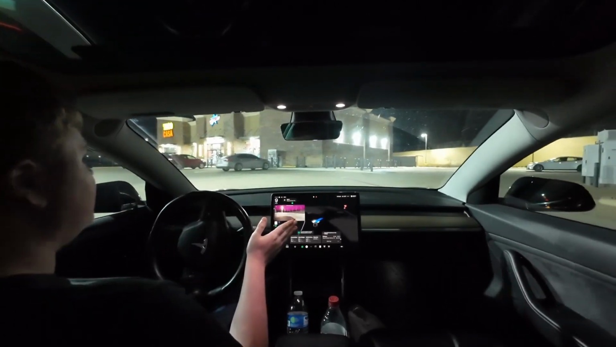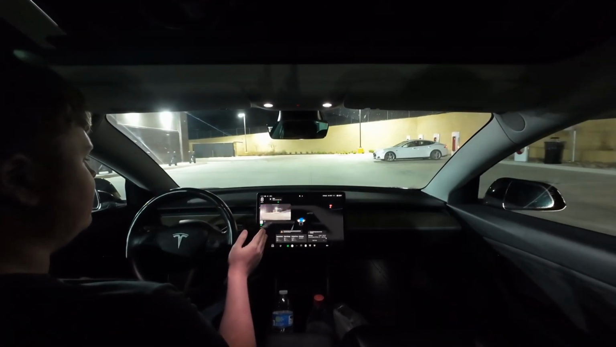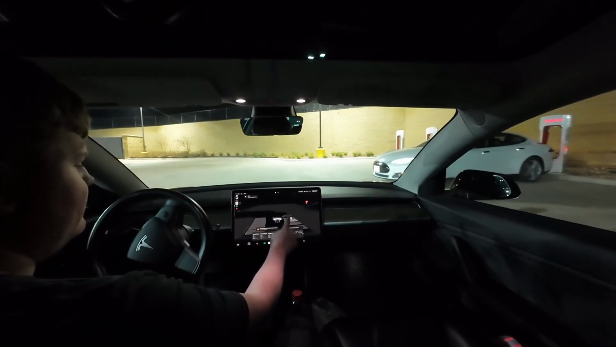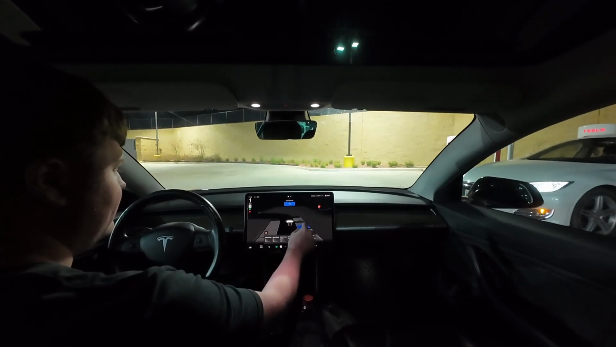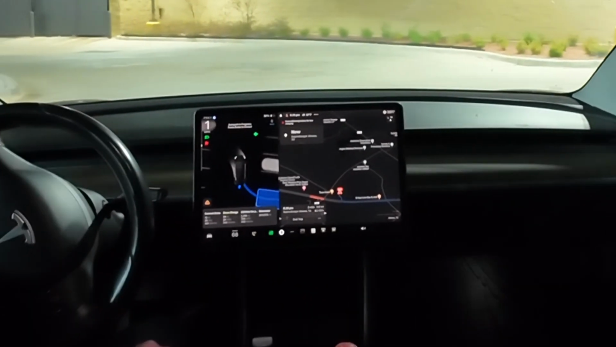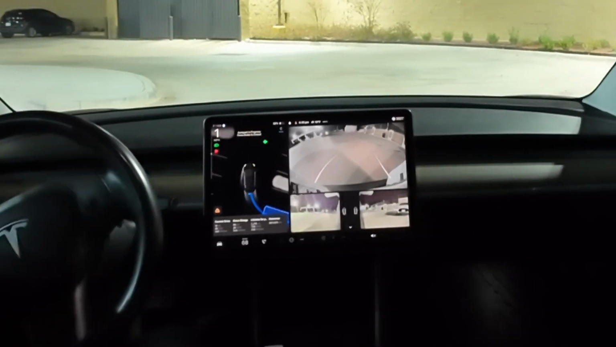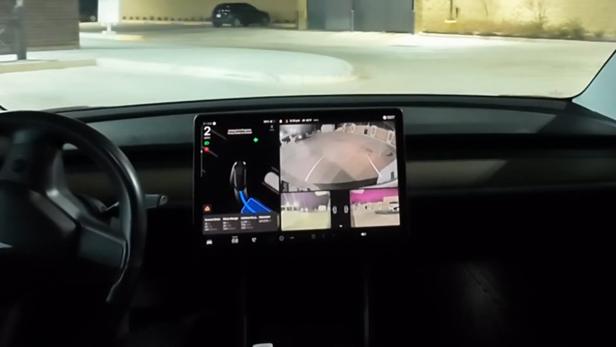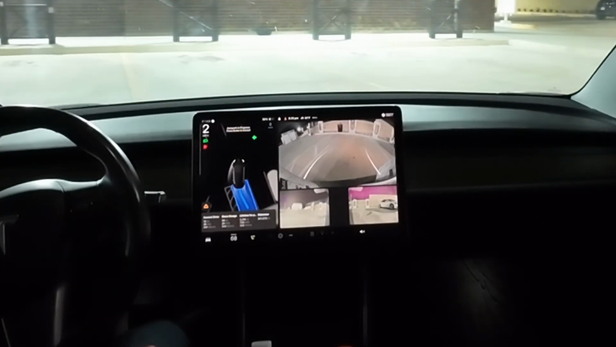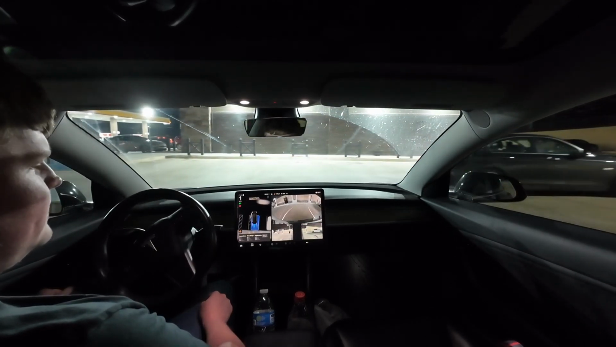Okay, it's taking us over there, which is good. There's a Model S here. Okay, now it doesn't know what to do. So then I'm going to tell it to park. Not there, but there. And see what it does. Auto park, in my experience, actually does work very reliably. I haven't really had any issues with auto park. But we'll just let it back itself into the charging space.